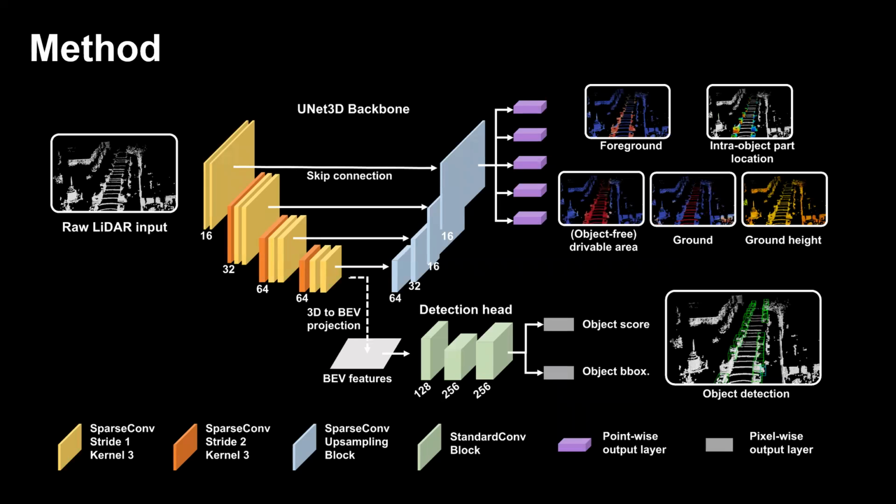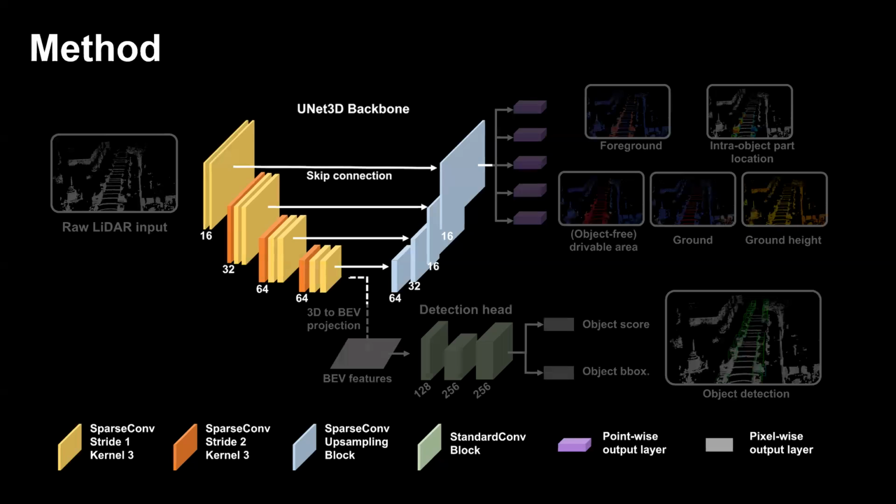This figure shows the proposed network architecture. In principle, LidarMTL works by adding task-specific heads to a 3D U-Net architecture and training the full network with a multitask loss in an end-to-end manner. The voxelized LiDAR points are fed into a U-Net backbone with the encoder-decoder architecture, which directly processes LiDAR points in the 3D space.